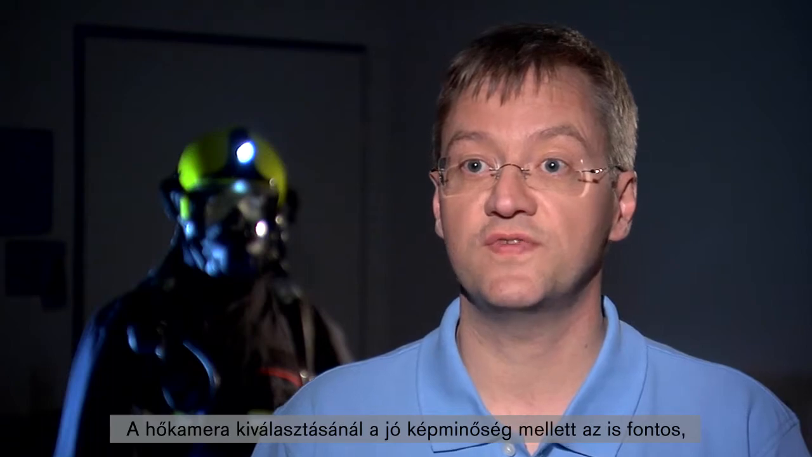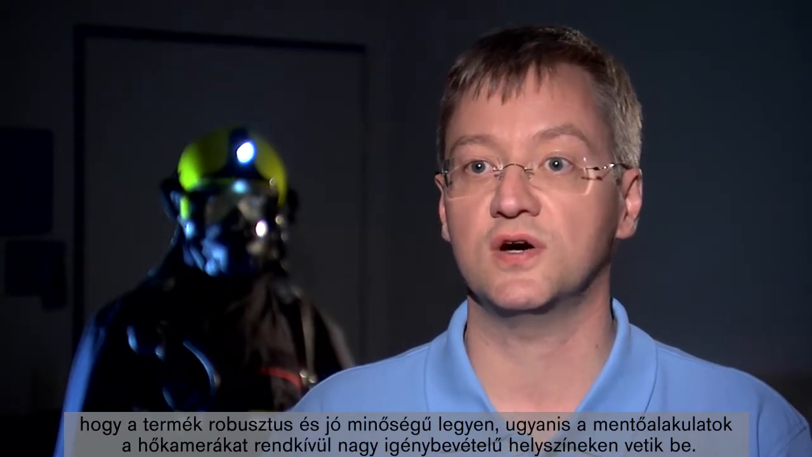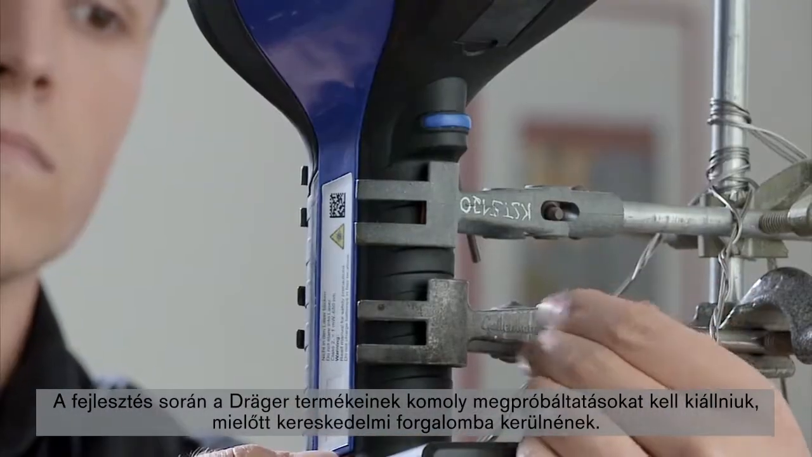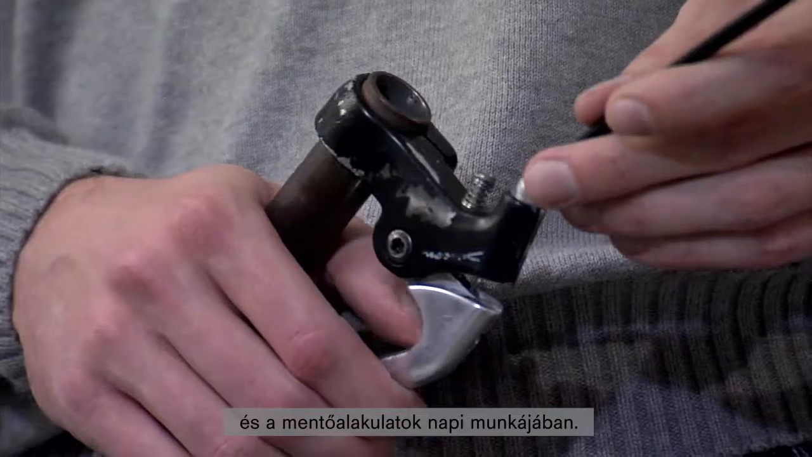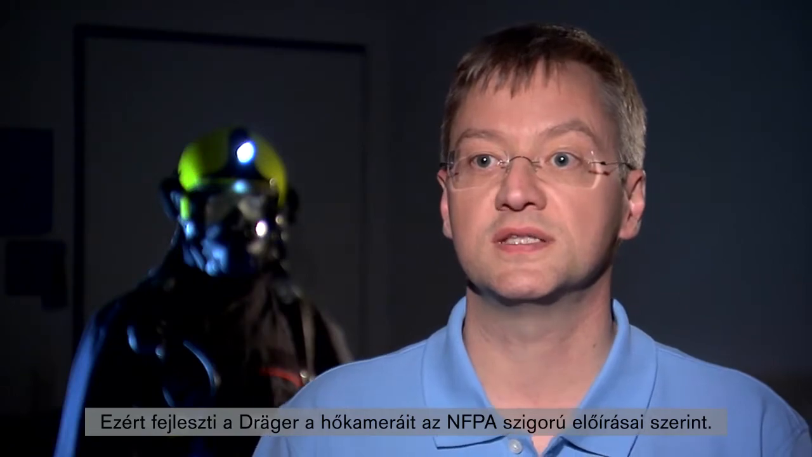When choosing a thermal imaging camera, image quality is not the only important aspect. The requirements for a thermal imaging camera to be used by rescue services are particularly demanding and ask for a high-quality, robust product. Only high-quality material will hold up in the situations depicted here. Before Dräger cameras can be put on the market, they're subjected to a series of challenging tests during the development phase. We know that only the best products can withstand the extreme conditions of the day-to-day work of firefighters and rescue forces without damage over a longer period of time. This is why Dräger develops its thermal imaging camera according to strict NFPA directives.